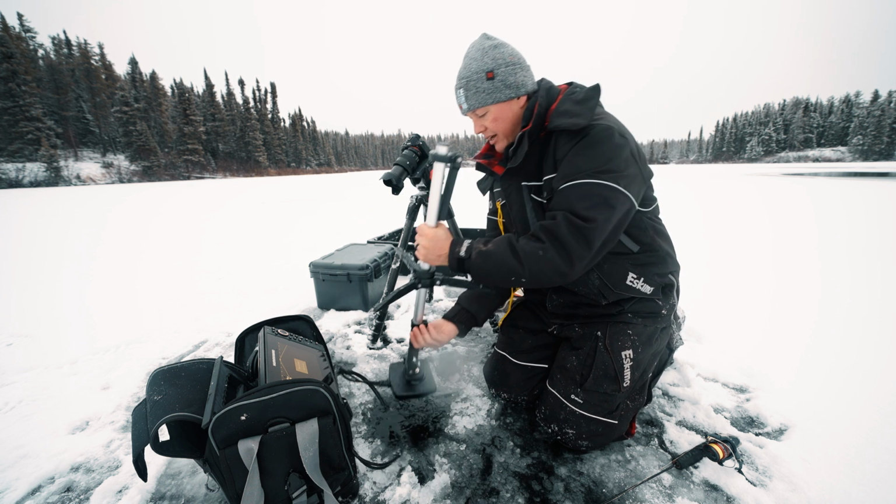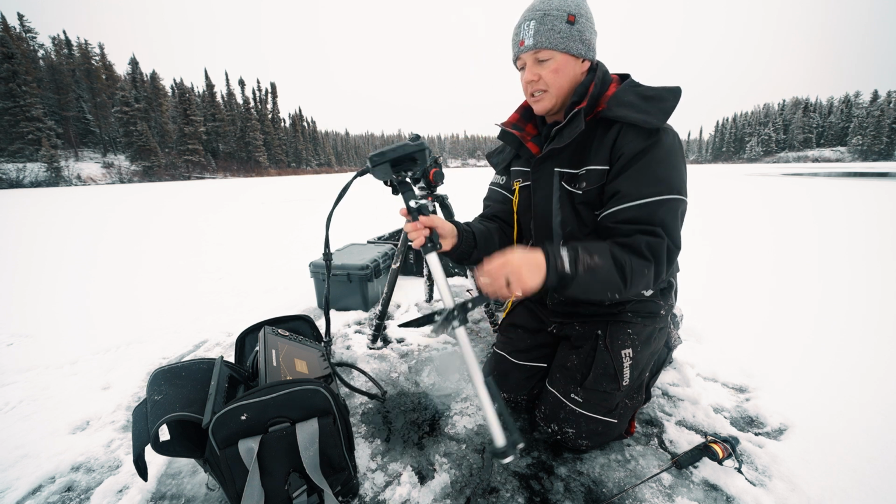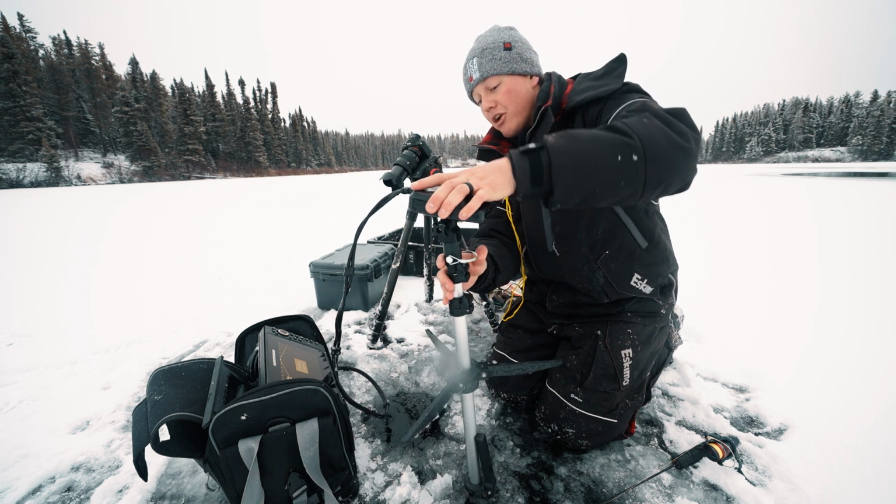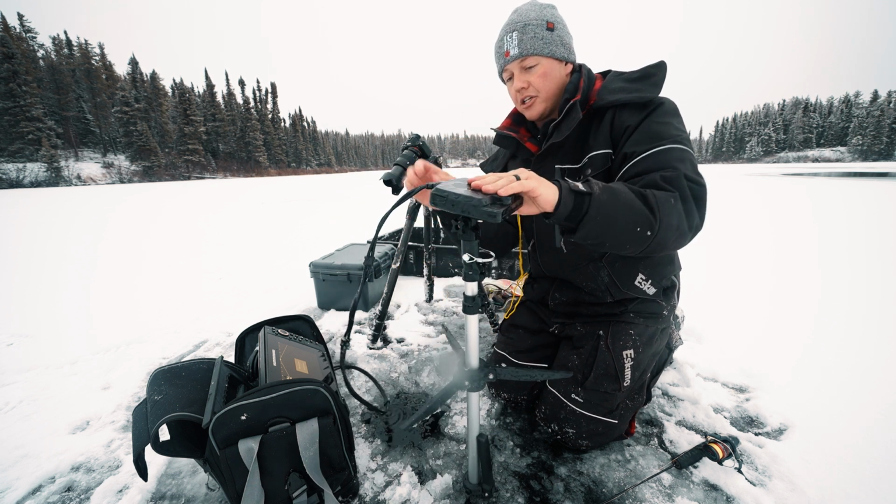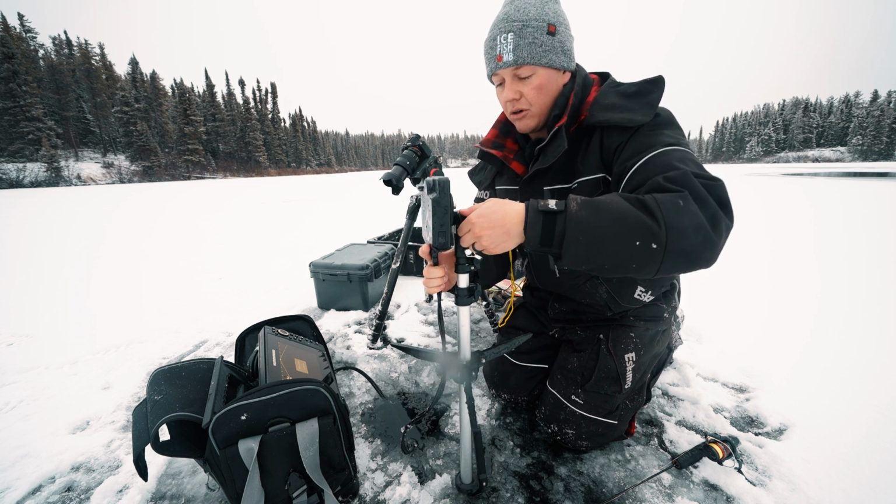If I try putting this down in an 8-inch hole, it pretty much fills the hole. If it was a couple more inches further out, I'm not sure if it would work. So that's something that Summit's done a good job of planning for. But that's something I would take into account when you're deciding what kit to buy.